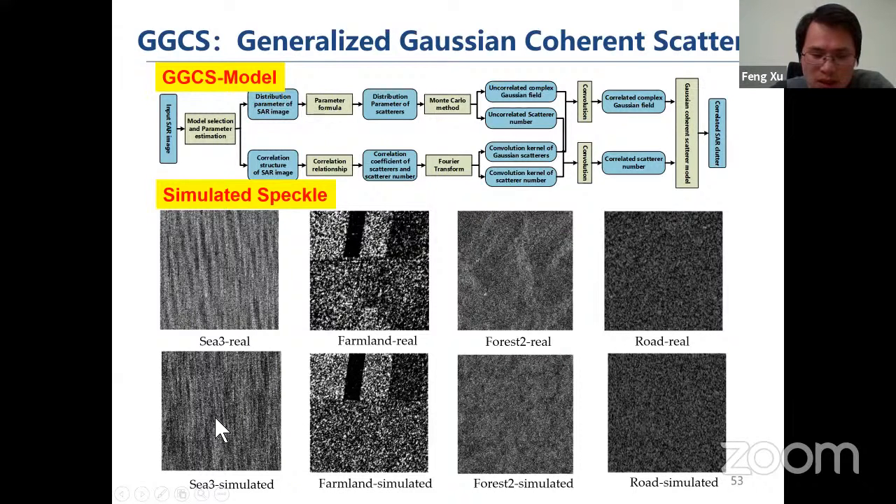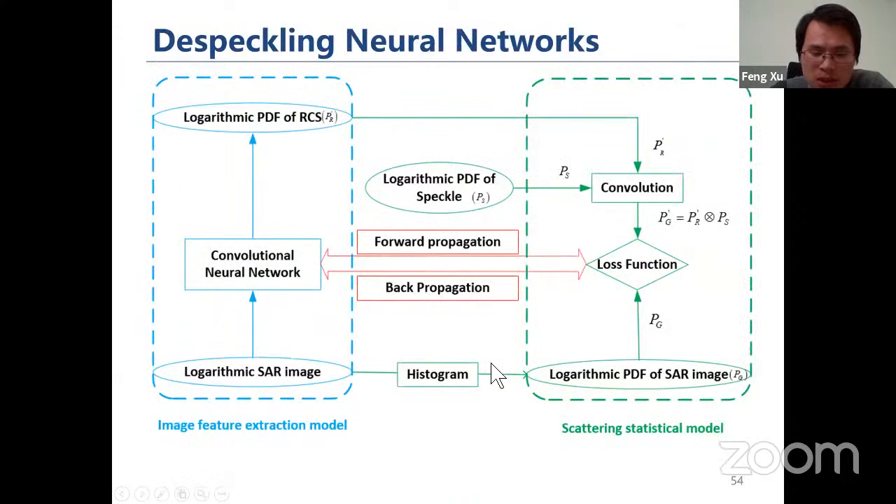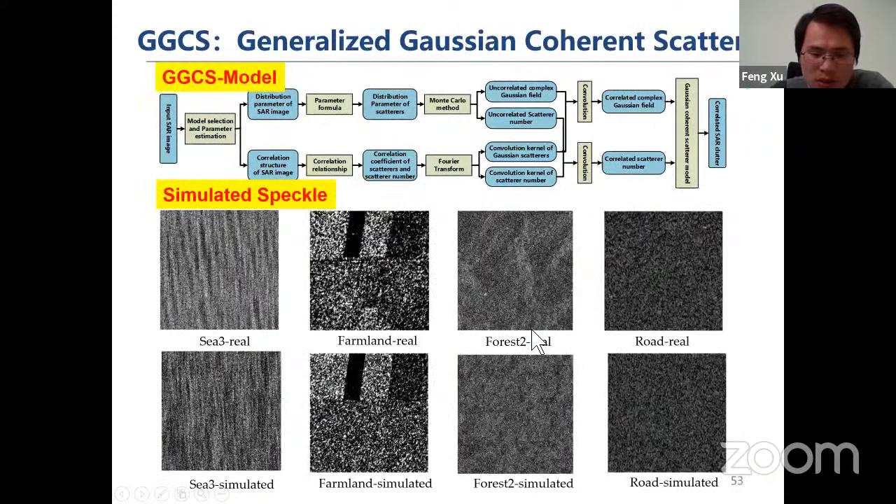Here it shows, for example, the top row is real SAR images, and the bottom row is generated SAR images of a similar type. We are still working on this. We're trying to incorporate this model together with a deep neural network.